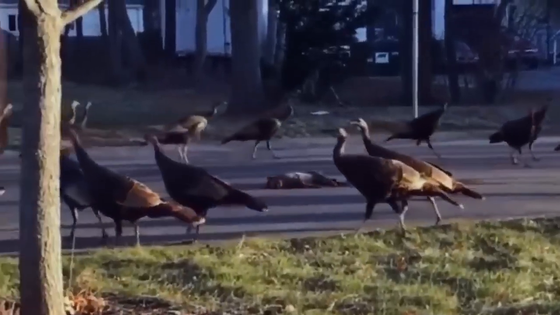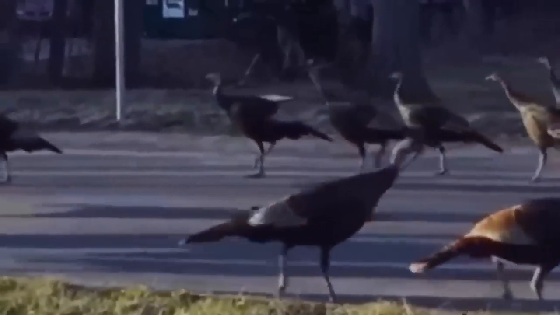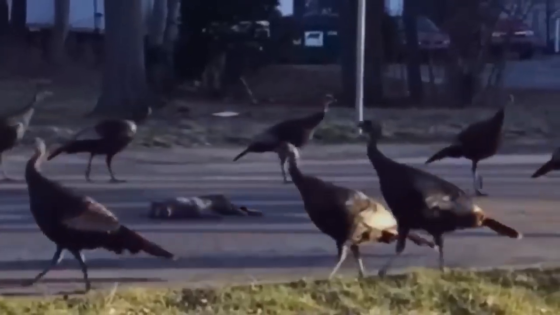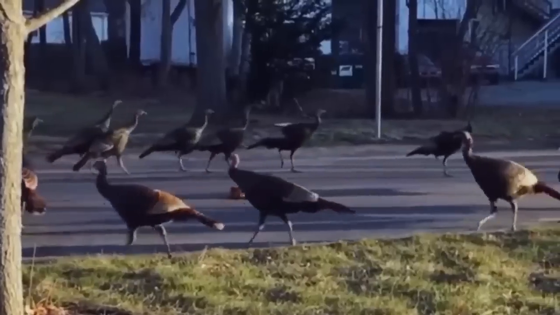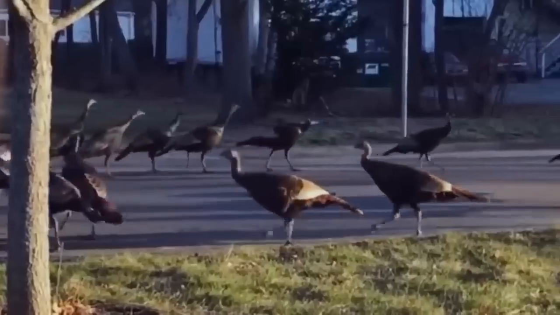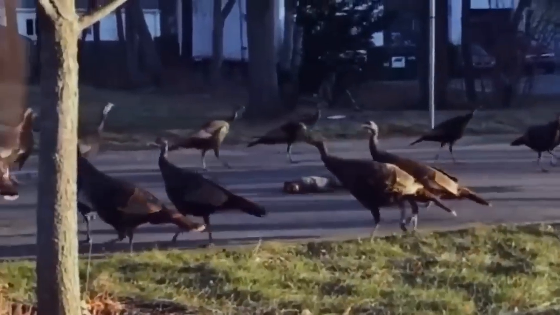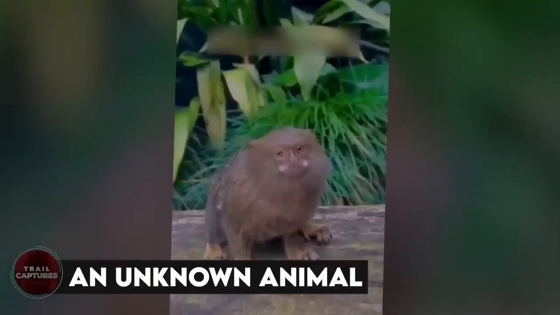The Death Circle. This eerie video was captured by a guy who stepped outside his house and spotted a bunch of turkeys acting strangely. These turkeys were going round and round a dead cat lying on the road. When it went viral, everyone was baffled. But we've got the explanation for you. Researchers say that the turkeys mistook the cat for a threat, so they began investigating. Since turkeys tend to stick together, when one started circling, the rest followed, creating this weird loop we now call the Death Circle.